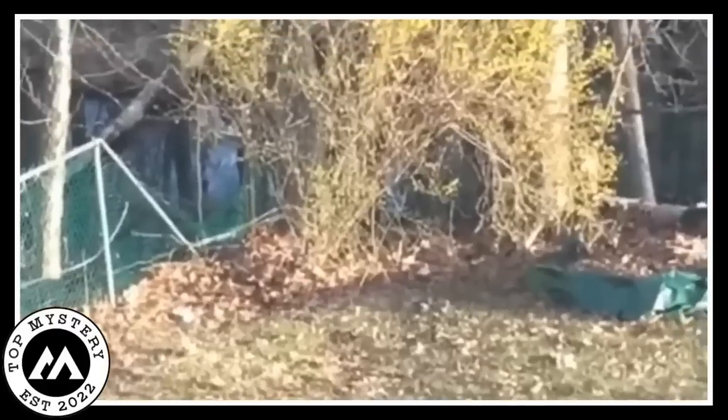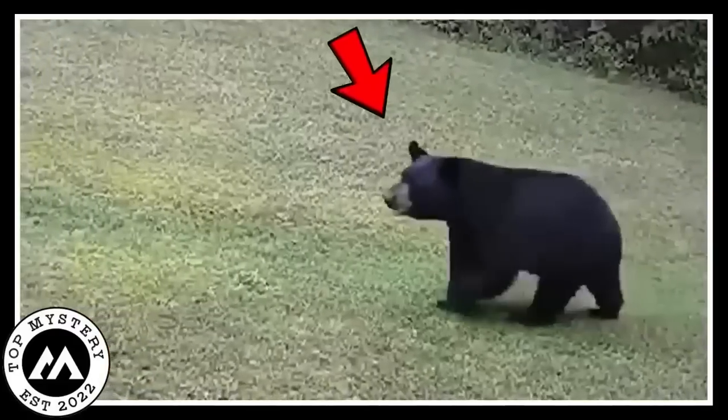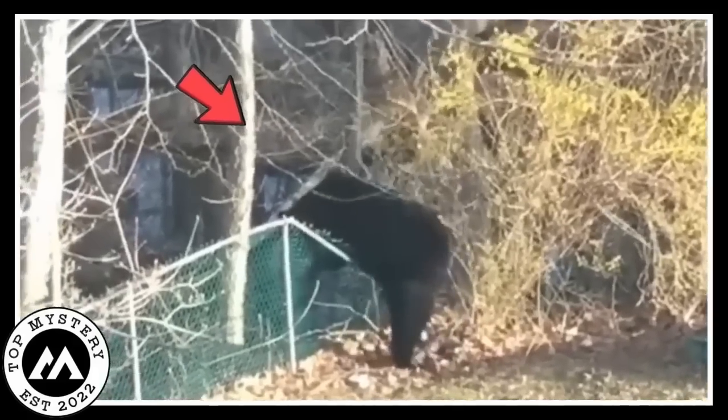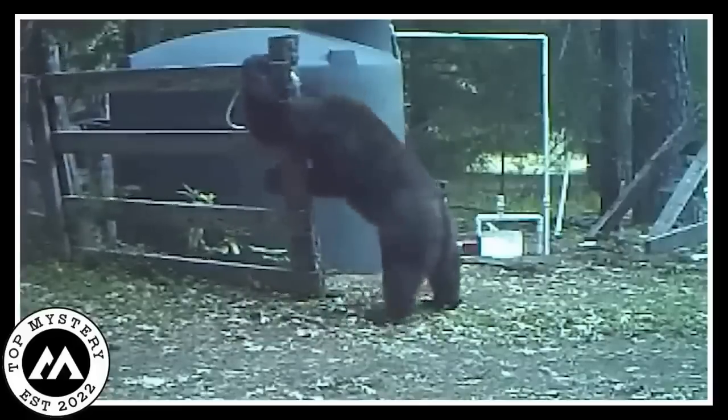As the video ends, the backyard stays quiet. It's like the backyard keeps the secret of the bear's short visit. The mystery stays a puzzle written in the ordinary moments, a black bear's secret adventure, a story unfolding in the broad light of day.